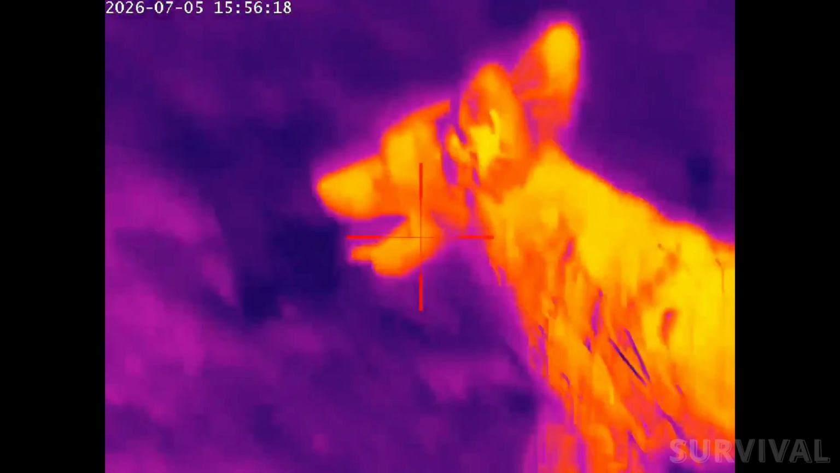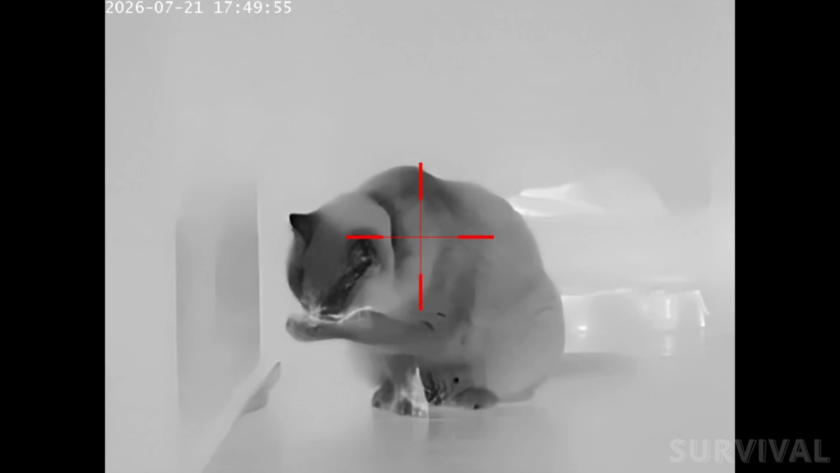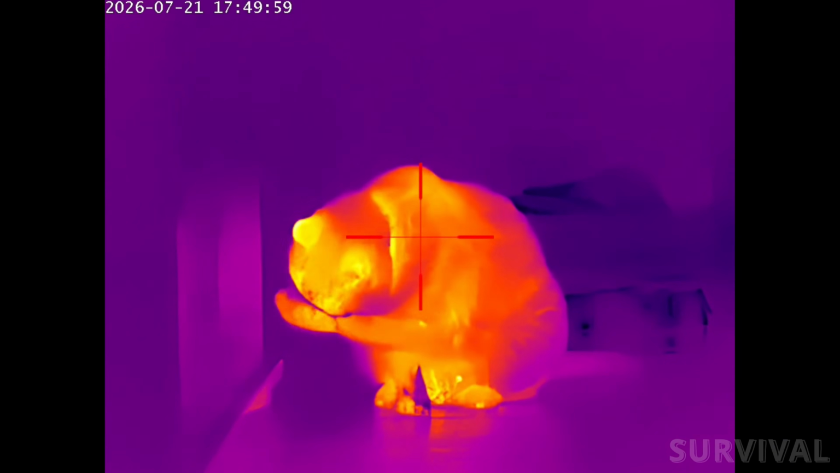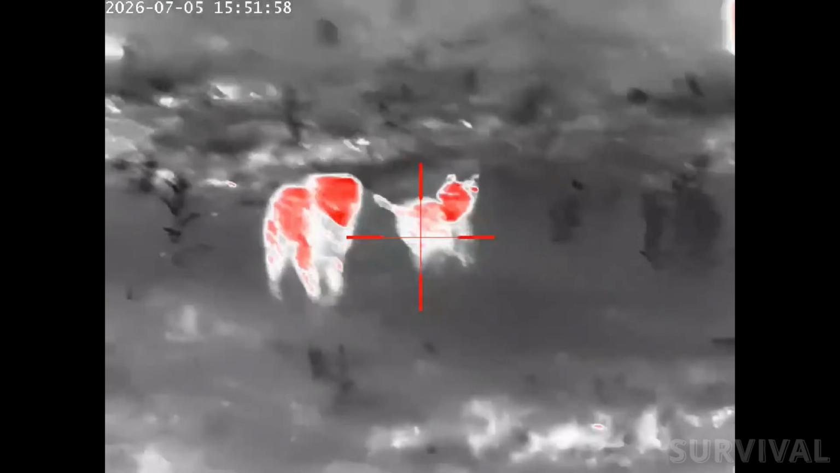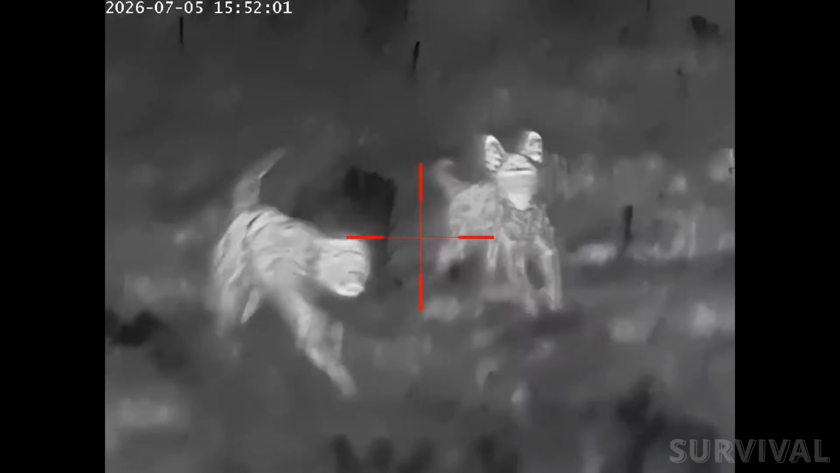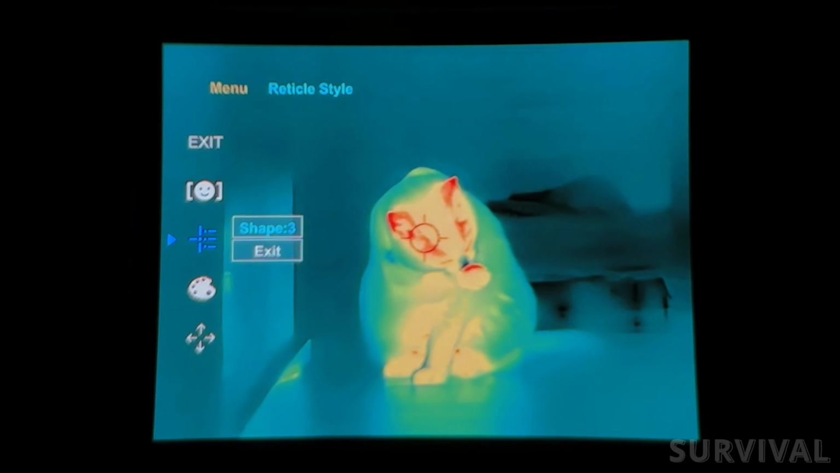Of course, there are compromises. The native 4x magnification can make very close targets harder to acquire quickly, and image detail naturally falls behind premium thermals once digital zoom is applied. But the GRL335 performs far better than its price suggests. Inside normal predator hunting distances, it delivers a clean thermal image, responsive controls, and enough useful features that most hunters won't feel like they're missing essential functionality.